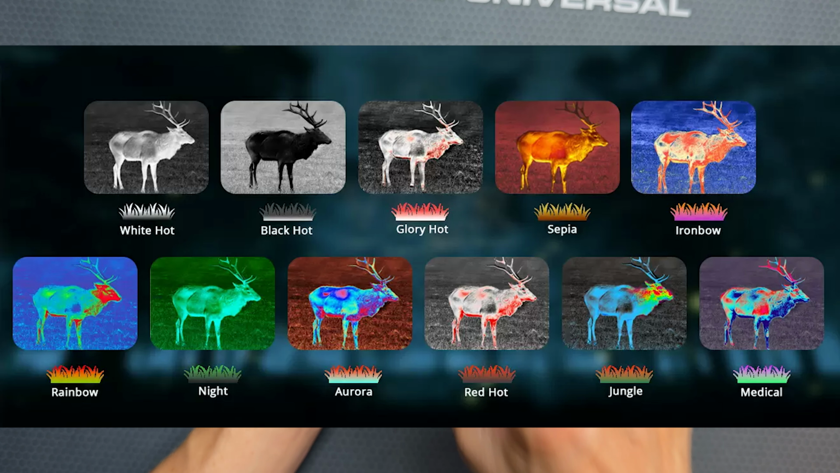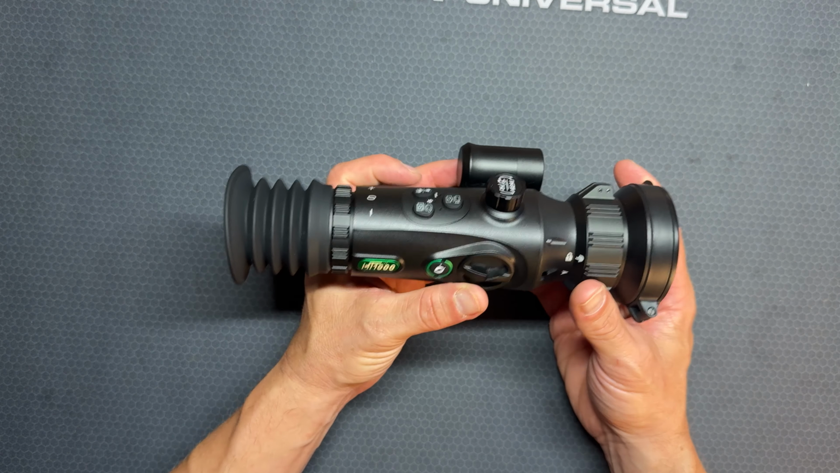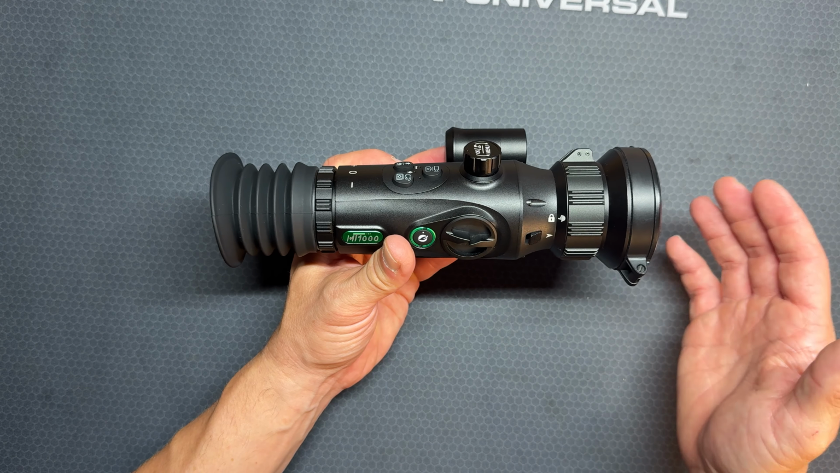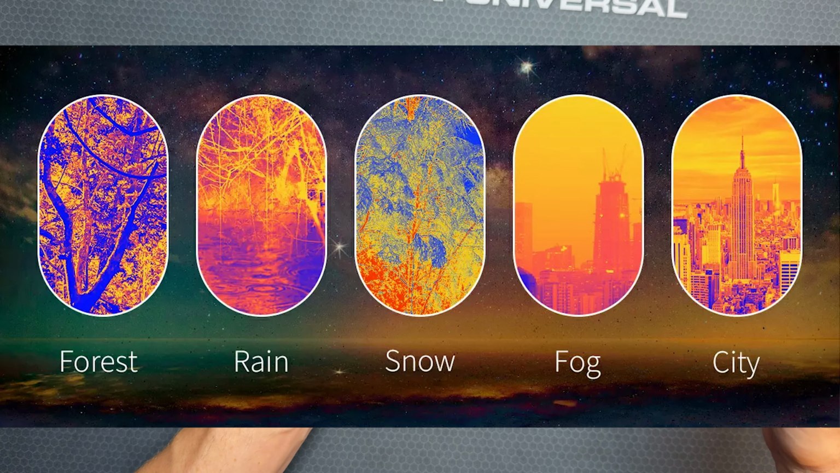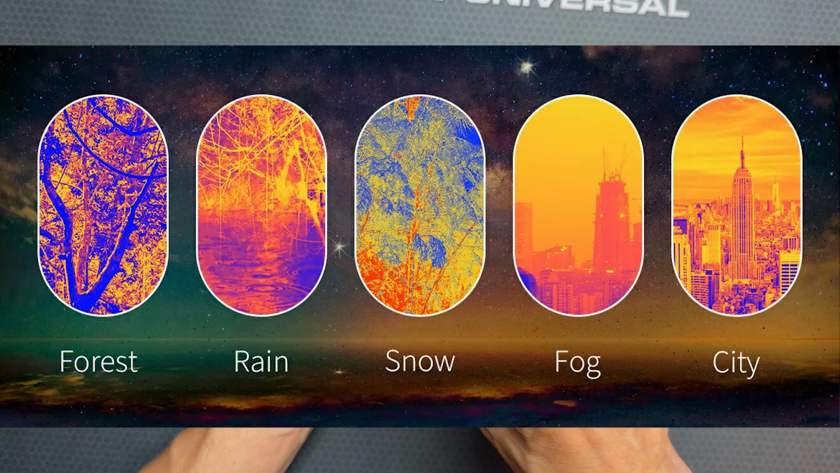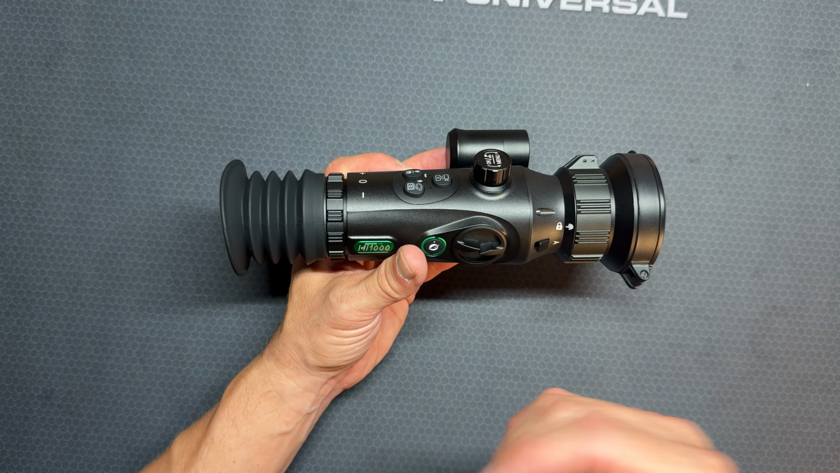And the cool thing is this has a feature where you're able to pick the different type of environment that you're in. So if you're in, for example, some sort of fog, there's a fog setting in here, there's a rain setting, there's a forest setting, there's an urban city setting. So it will change, I guess, the profile of what you're looking at and compensate for whatever environment that you're actually in.